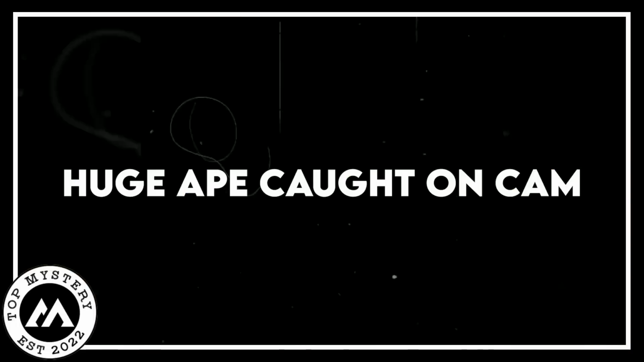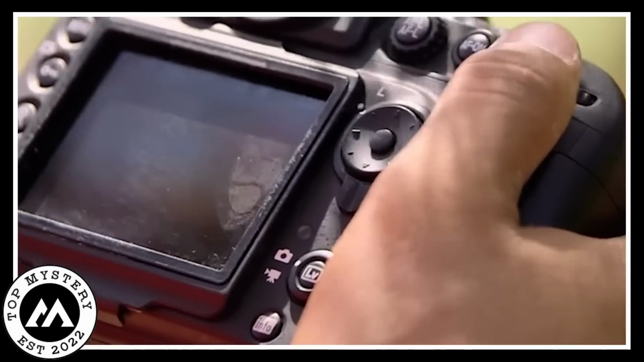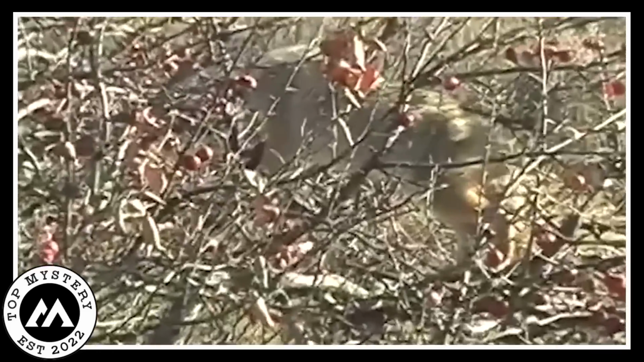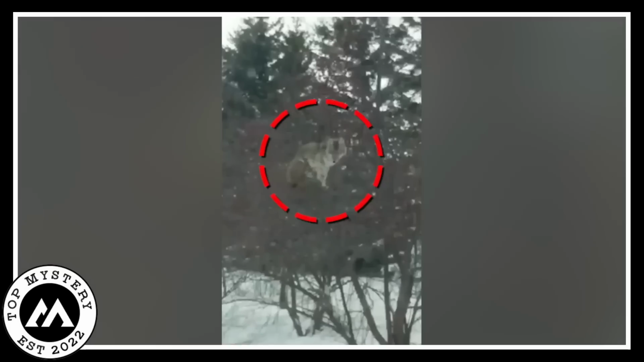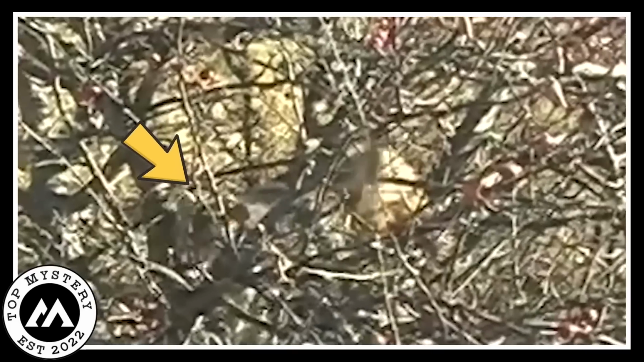The mysterious coyote. In the serene mountains covered in snow, a camera captured an incredibly rare sight. It was a moment like no other, an uncommon sight of a mysterious creature. Instead of its typical haunting and wandering, a coyote was spotted doing something quite out of the ordinary.